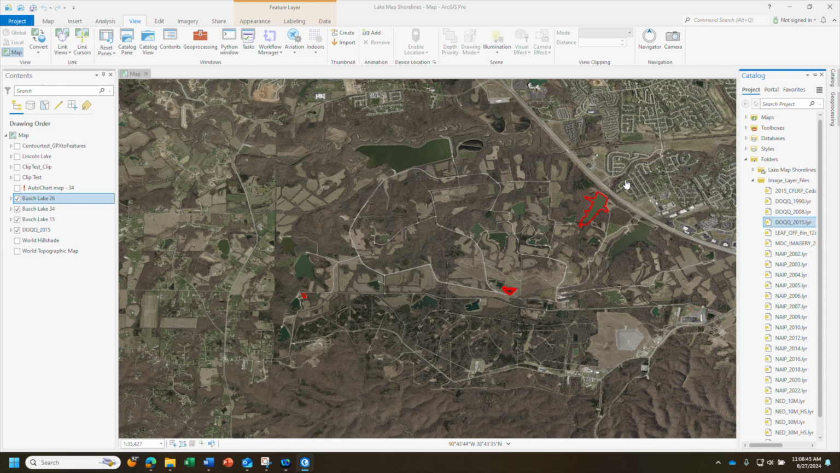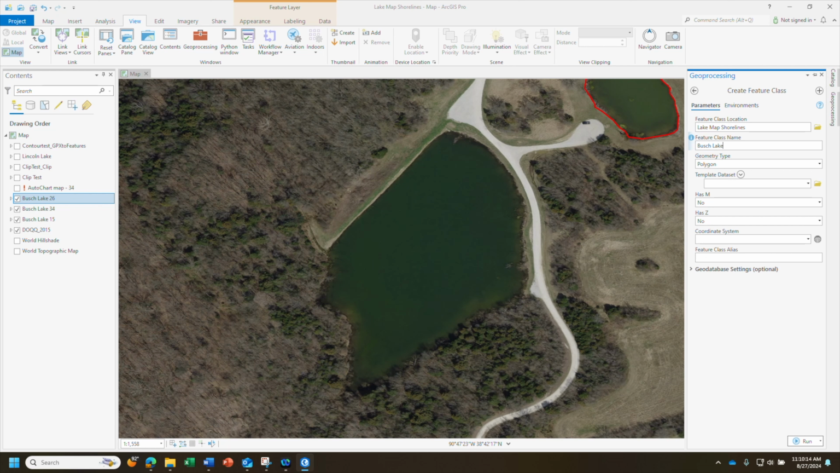When you do that, this will open here and make that a little bigger. Under the parameters tab at the top, you can change the feature class name to Bush Lake 27. Type that in here.